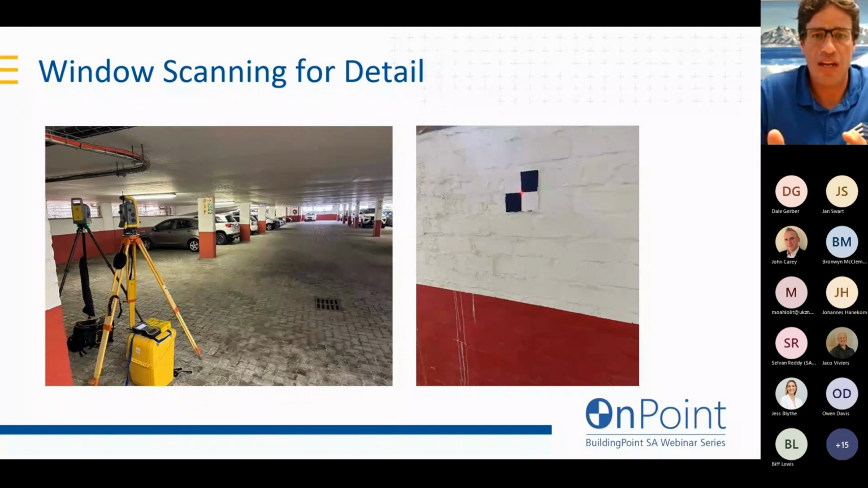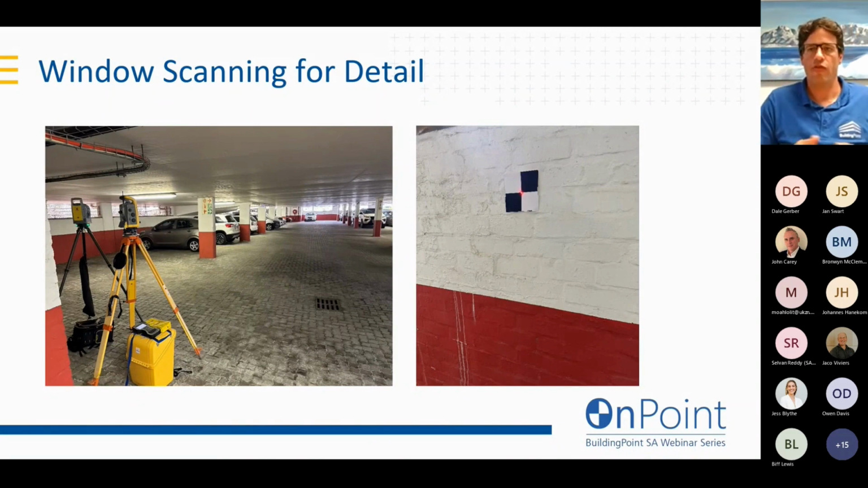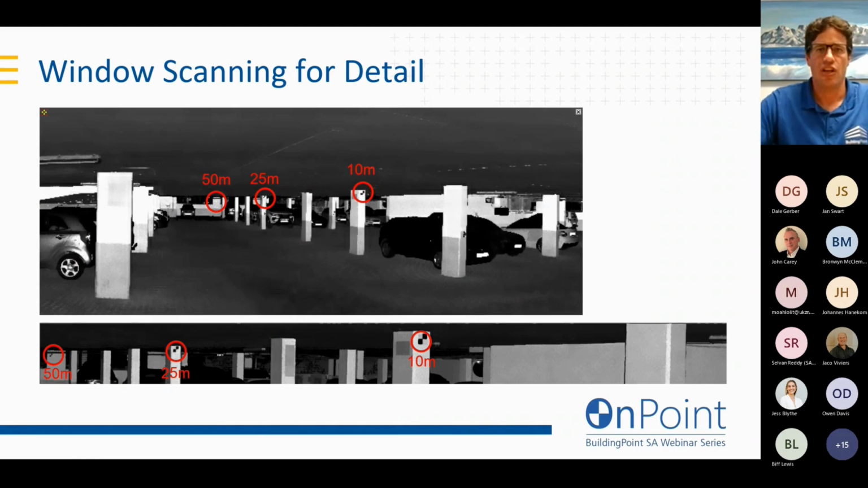So for those new to scanning on this webinar, we use these targets for known positions to position our scans on site to the site coordinate system. And in some cases, we also use them to align scans. But we want high density but small files. So we're able to do this low density scan and just add these small areas of interest that we need to be added at a high density.